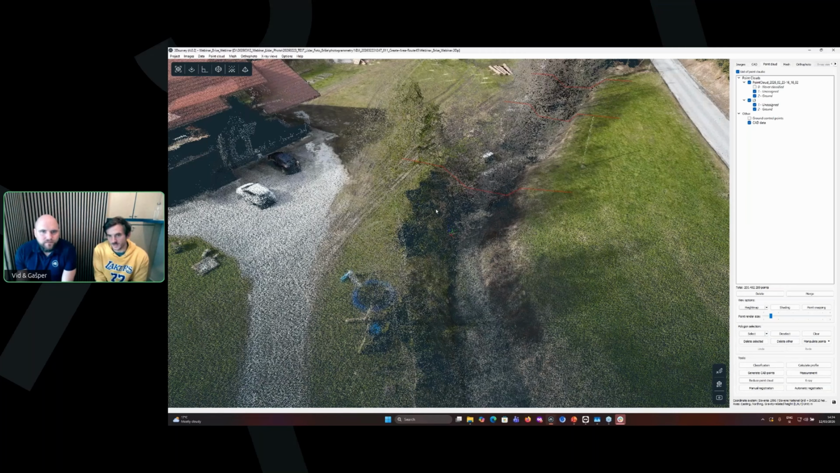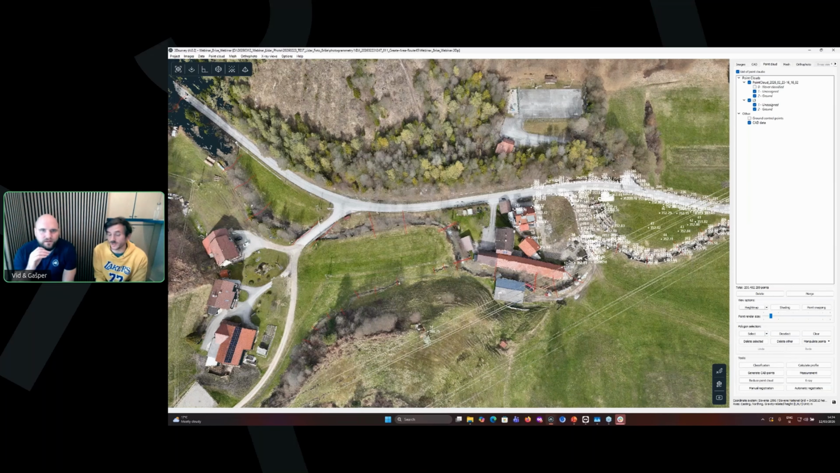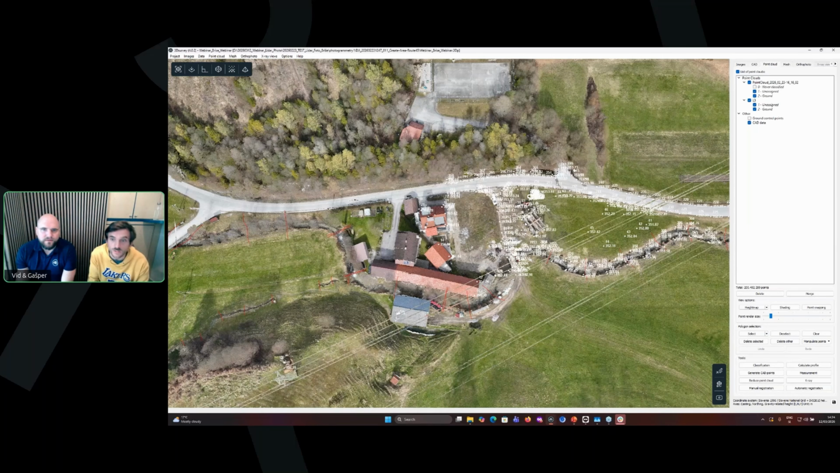This is one case where you will have to figure out that you need the LiDAR sensor if you want to get correct measurements in this stream, where the vegetation is bigger. I would go with the LiDAR drone here.